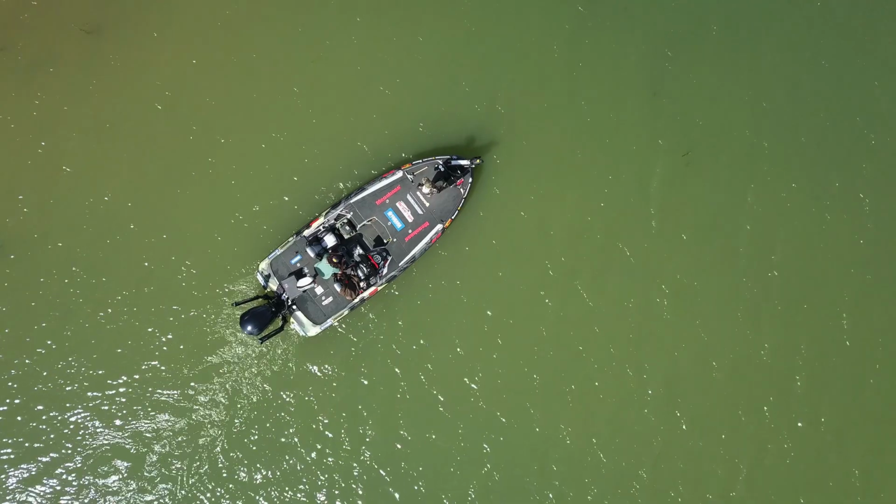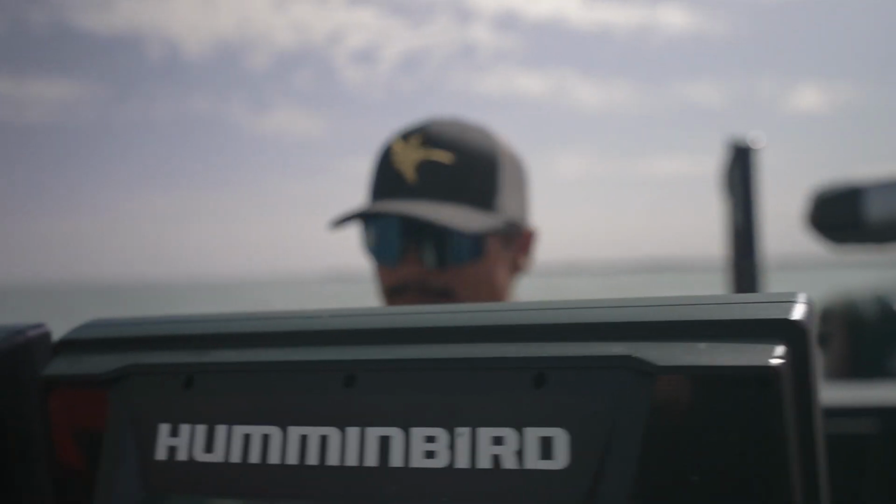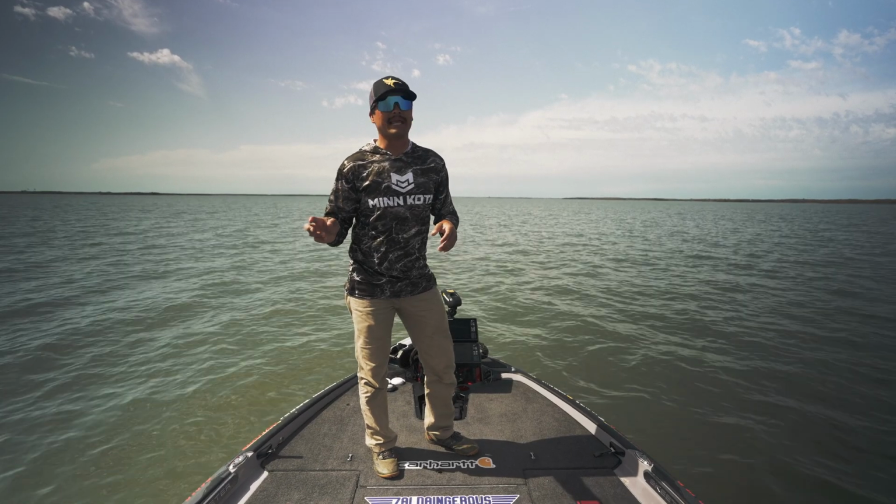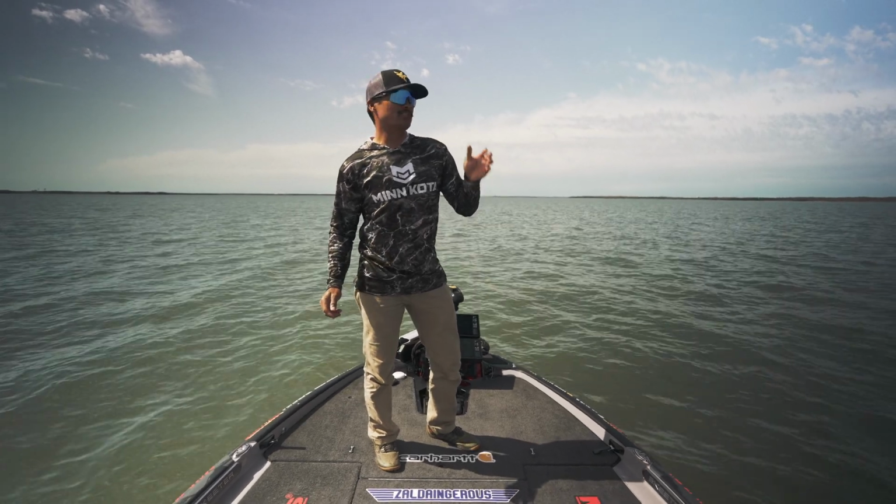So look for a Humminbird angler to go out, use his side imaging, his down imaging, and his 360 imaging to really hone in on some of this offshore structure and get some of these schools of bass fired up. But don't discount the shallow water bite.